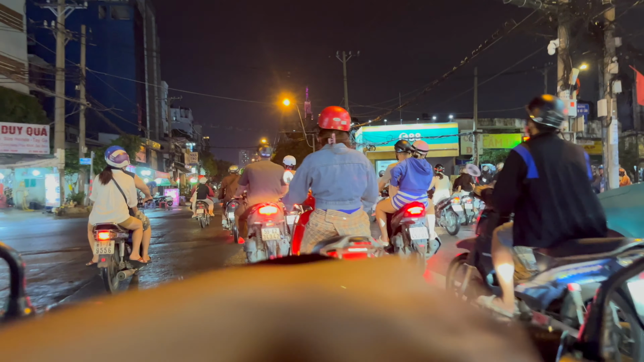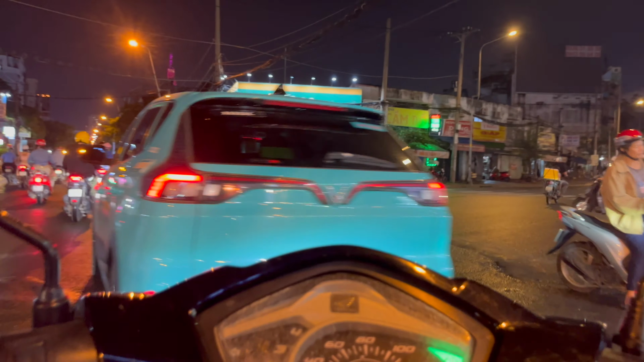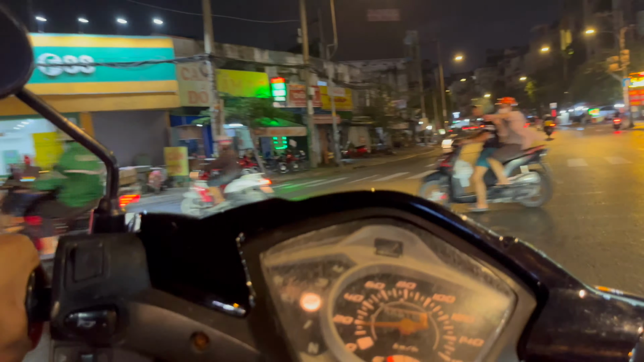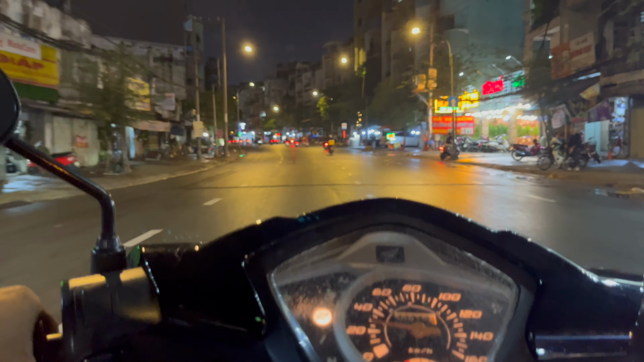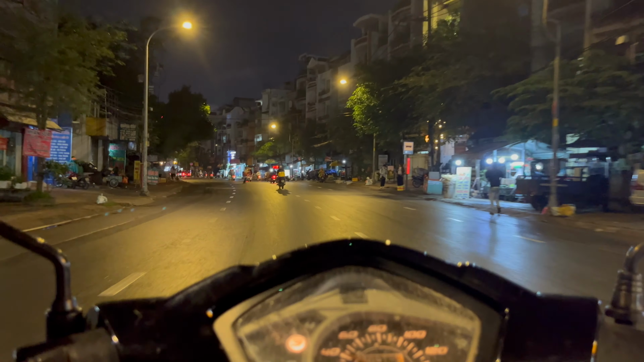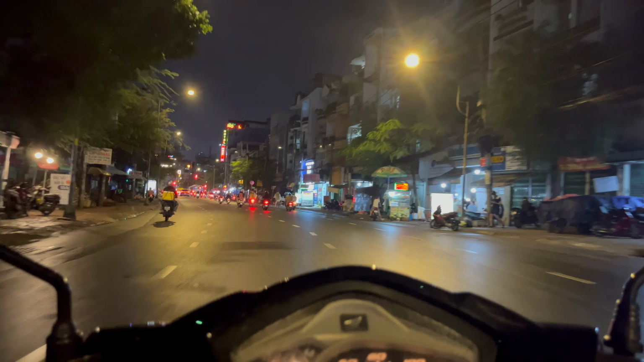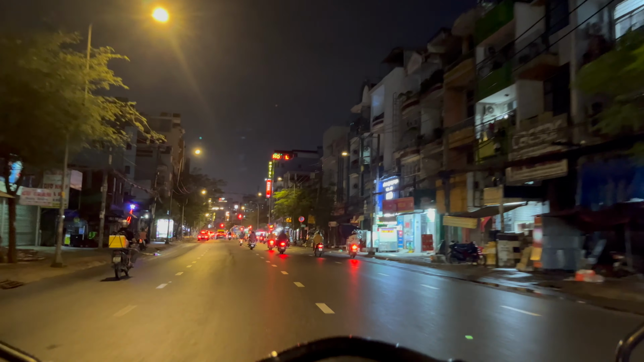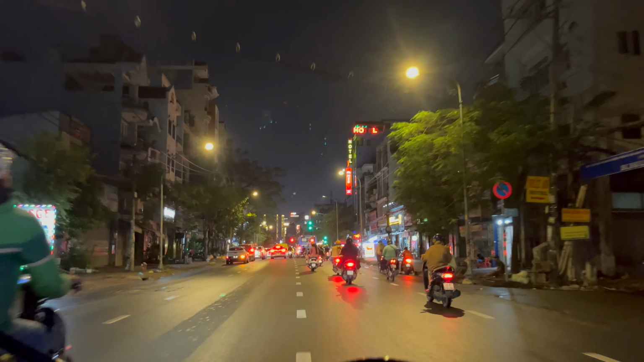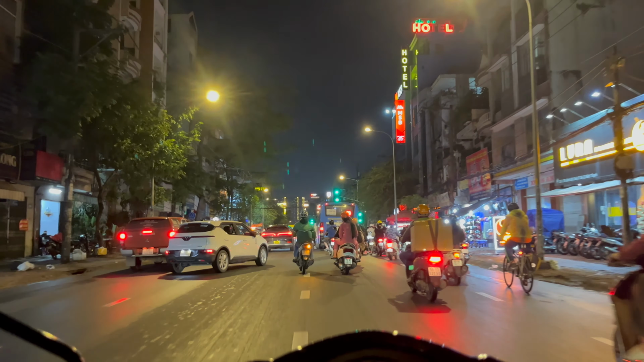Travel tips as far as transportation include using the local ride-hailing service known as Grab, or you can also take a company called Be. And there's also a new taxi company that uses electric vehicles called Xanh SM. So just make sure that the license plate matches the actual vehicle when it arrives, to make sure that's your correct transport.